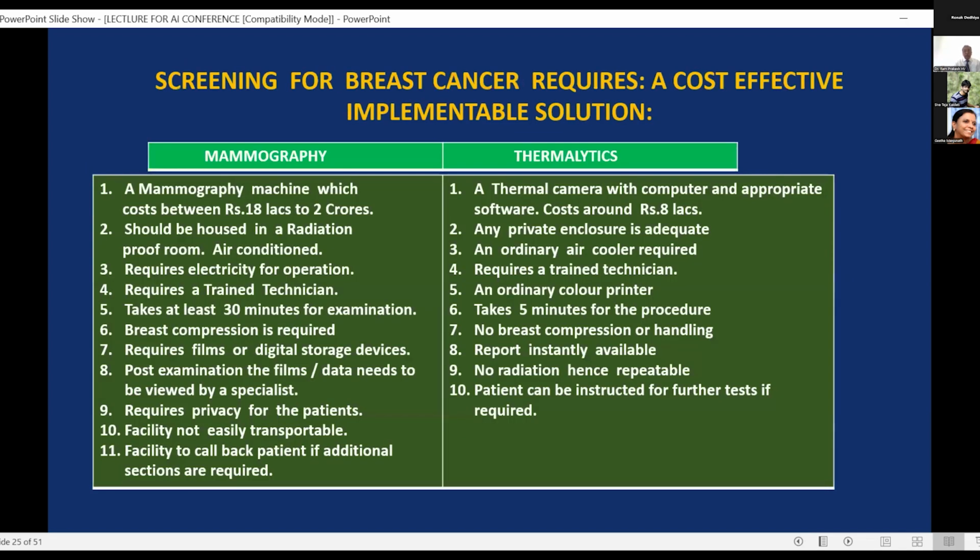Now let's try to understand what thermolytics is all about. Thermolytics is artificial intelligence coming into the place where a radiologist, or an imaging specialist, played an important role. Earlier, the thermogram was done and I had to go through the thermogram and then opine whether it was positive or negative. Whereas today, once an image is obtained, immediately you have the results available to you. And these results are as good as or better than what earlier used to happen.